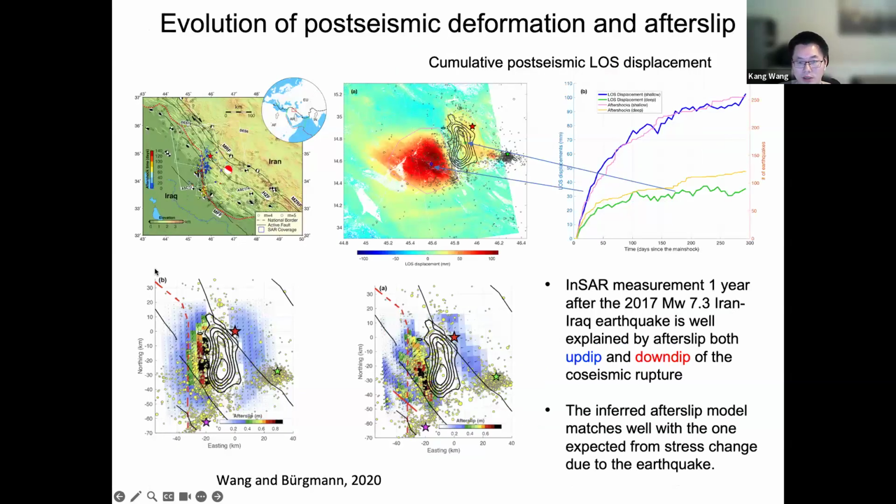The example I'm going to show is the earthquake that took place in 2017 along the Zagros mountains in Iran. Again, we found substantial surface deformation after the earthquake. In this case, the deformation one year after the earthquake was up to about 10 centimeters. And interestingly, we found that the deformation occurred both up-dip and down-dip of the rupture.